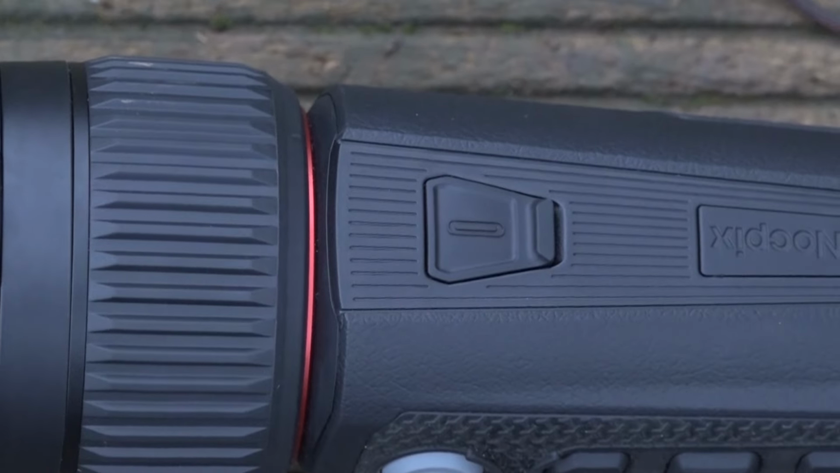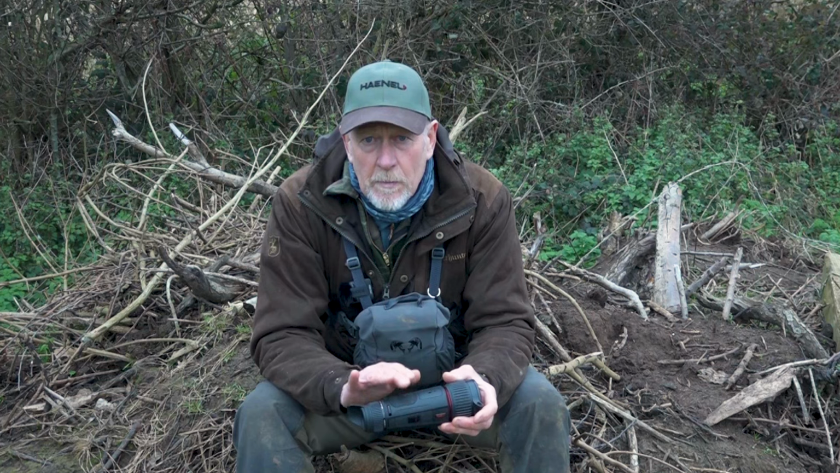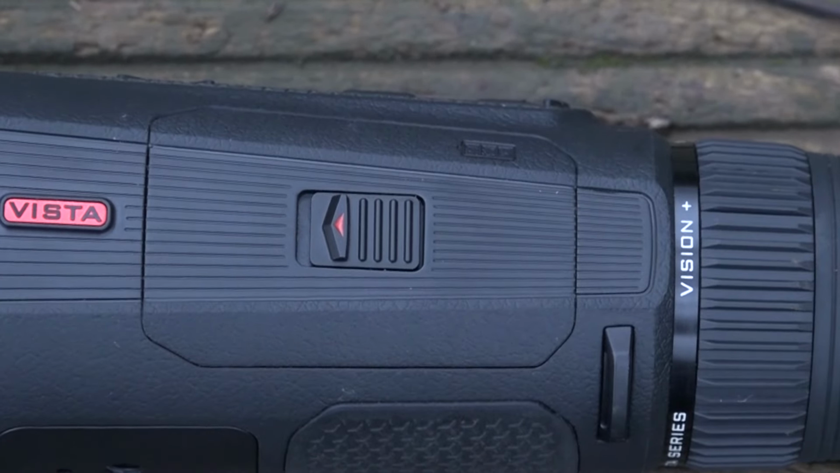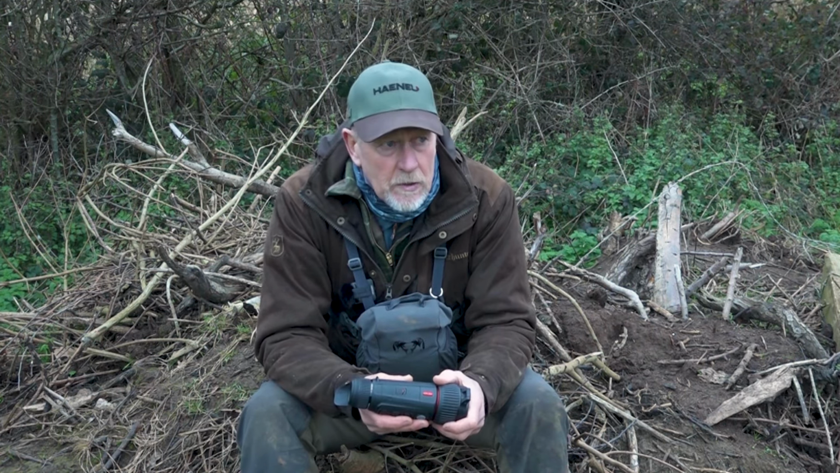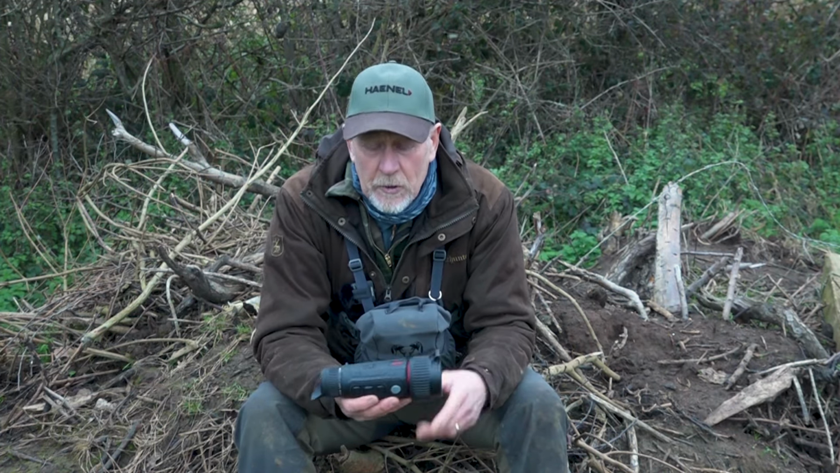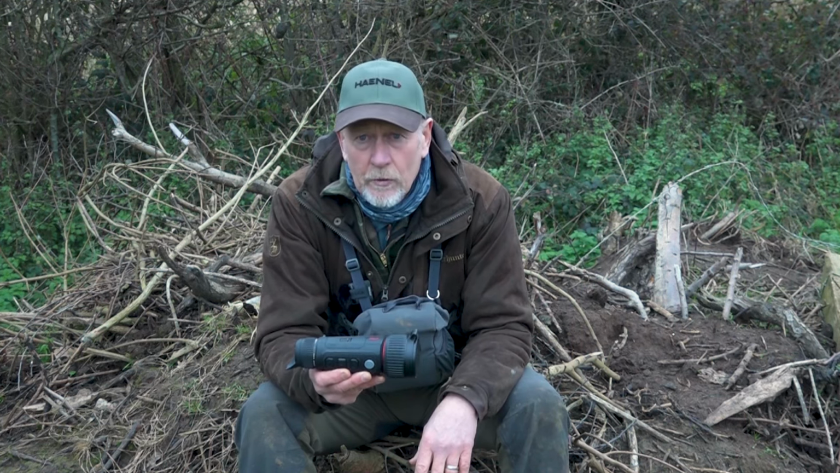Charging port, standard USB charger in there. This one has a replaceable ion battery, accessible via the fairly easy control there, so the whole thing will drop out and put in, so you can carry a spare battery in your pack if you wish, and obviously if batteries start to degrade over time then you can replace. Battery life, optimum conditions, 5.5 hours, ample time for a stalking or a foxing outing.